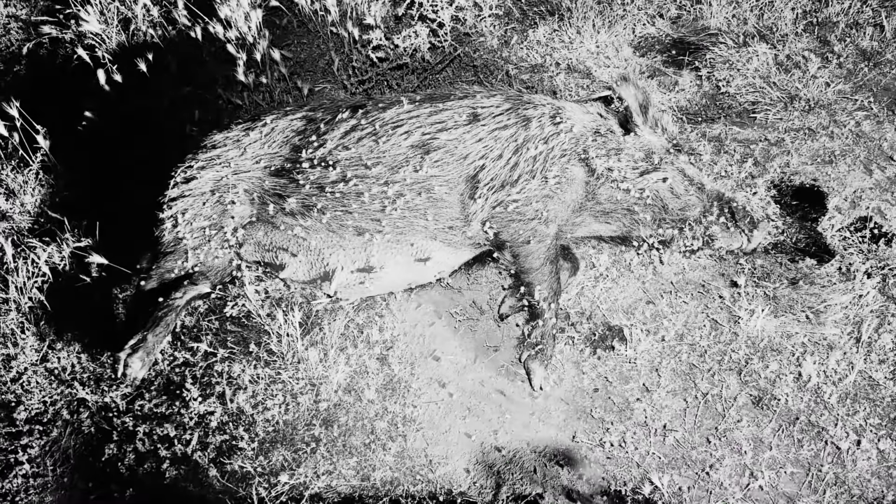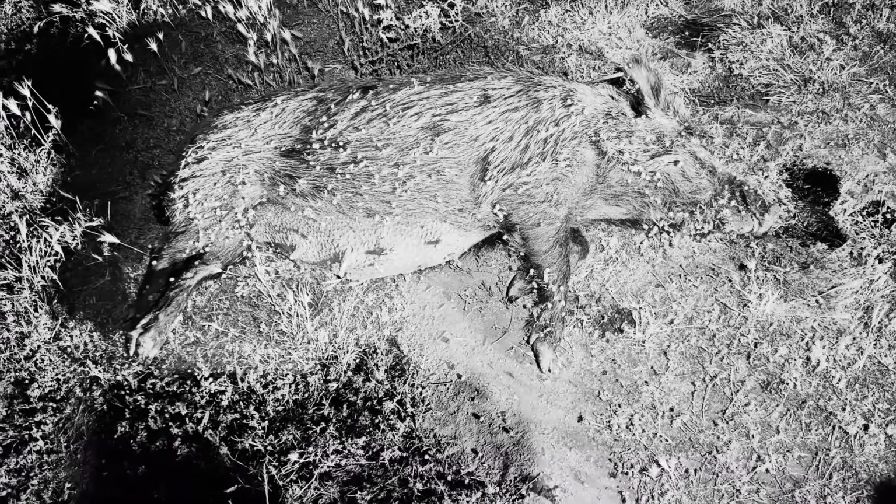Yeah, we just came onto another mob. I just come through the gate and where they'd been feeding a bit of grain out on a dam, there was a mob coming off it. Dogs ended up getting one, sort of smaller one. I sort of chased a couple to the fence line. Ended up shooting this pretty good sow here, and another smaller one just over behind it there.